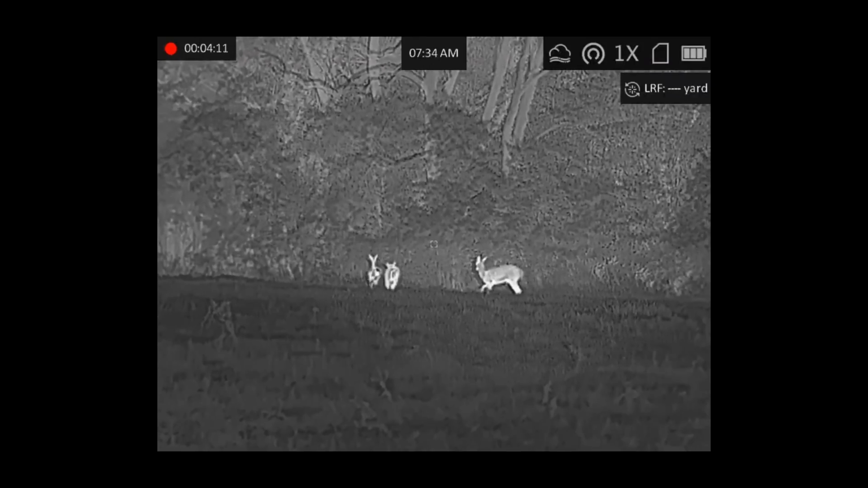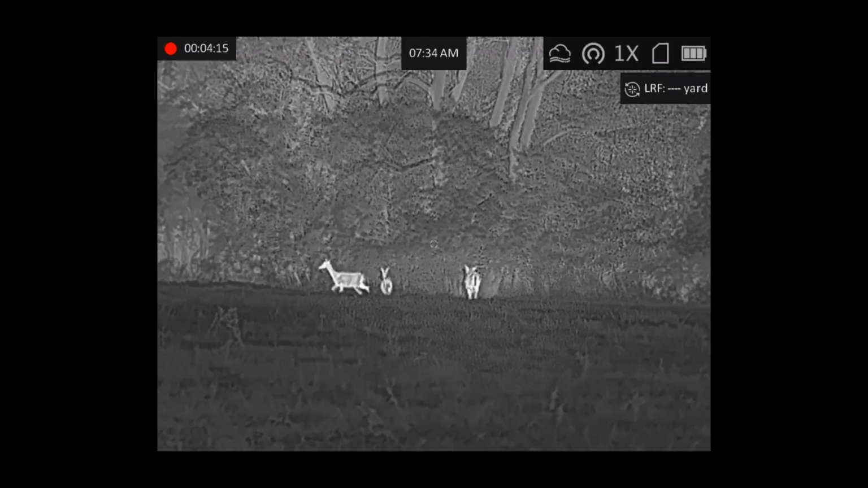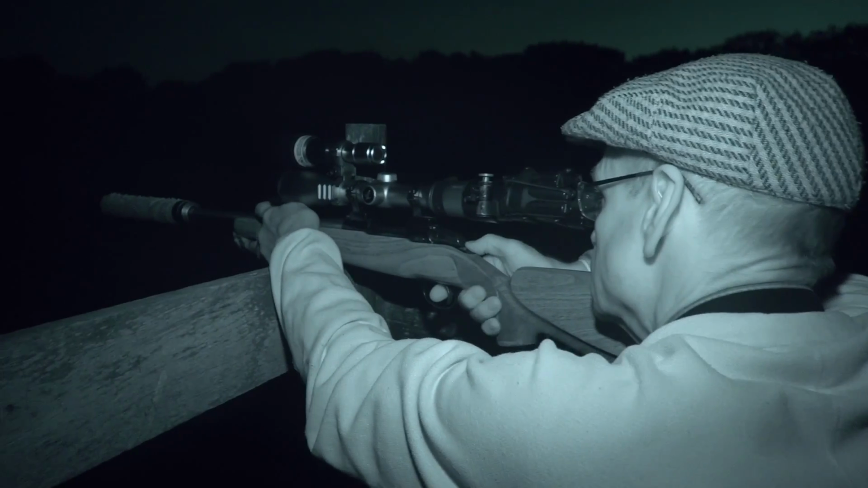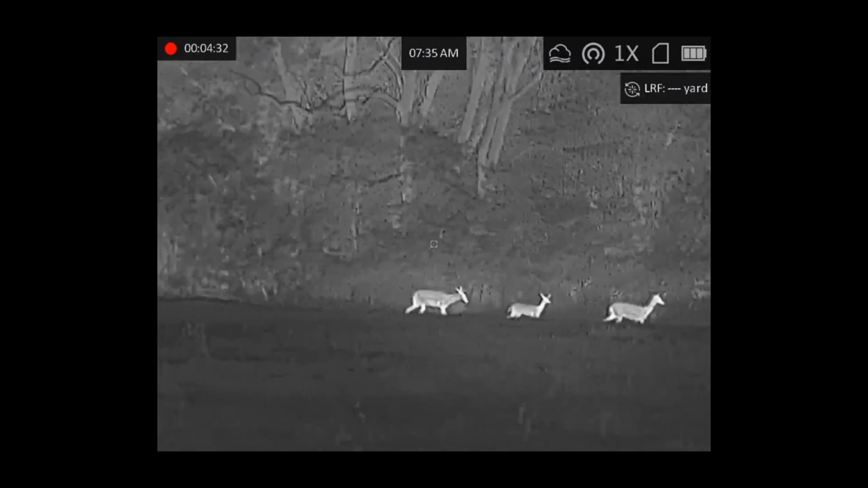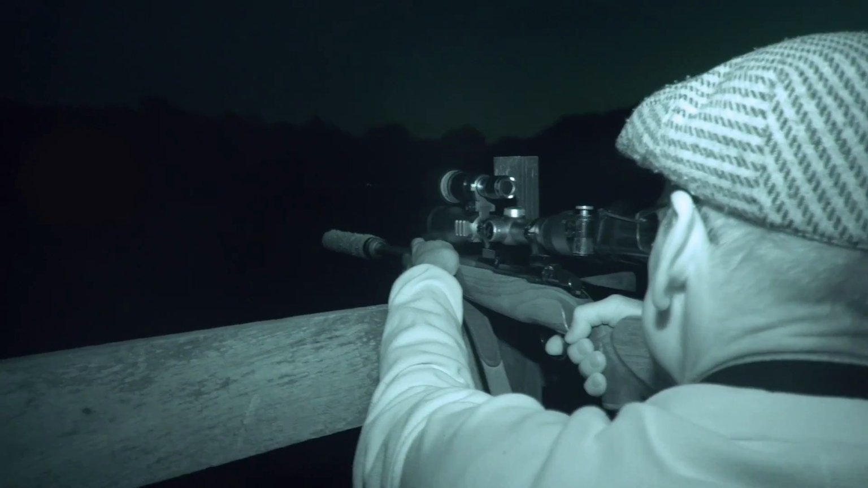With only minutes to spare before Nigel has to pack up, these three step out of cover. The image quality means he can quickly identify the young buck in the group. He's shooting the same SUCO 243 that he uses for fox shooting. Even at last light, the night vision scope add-on allows him to place the perfect shot.